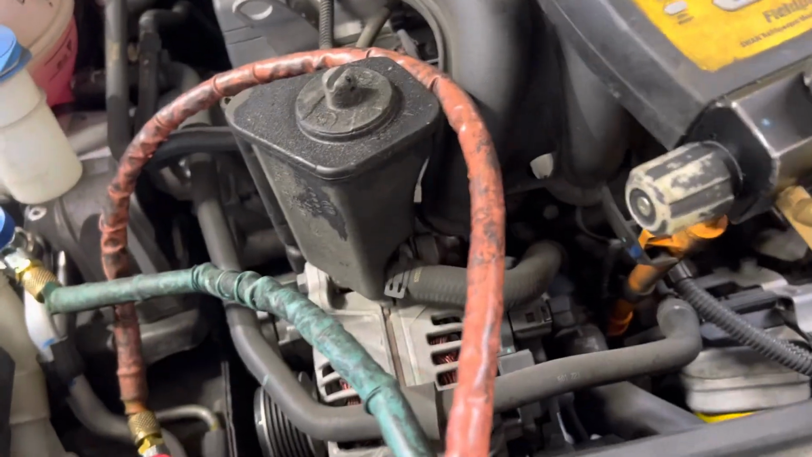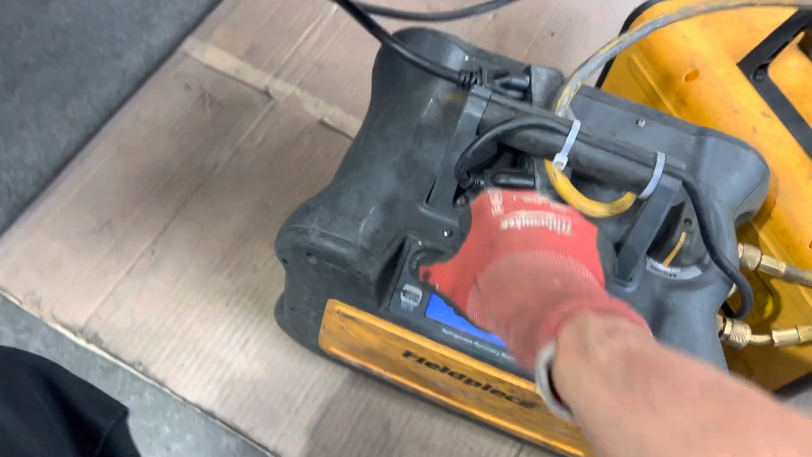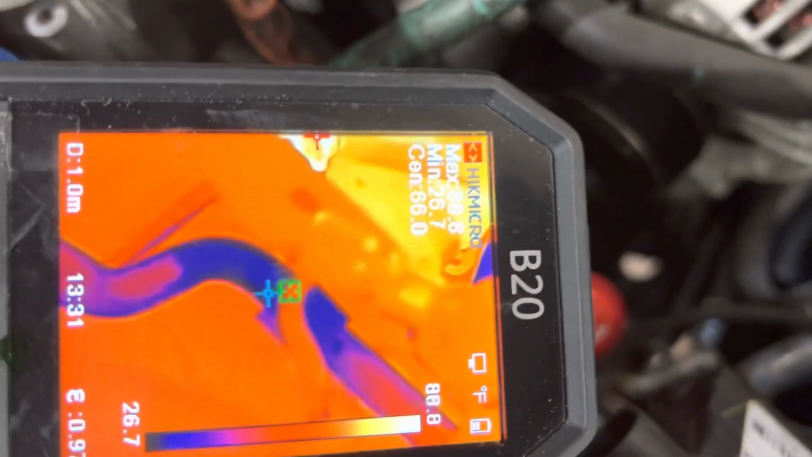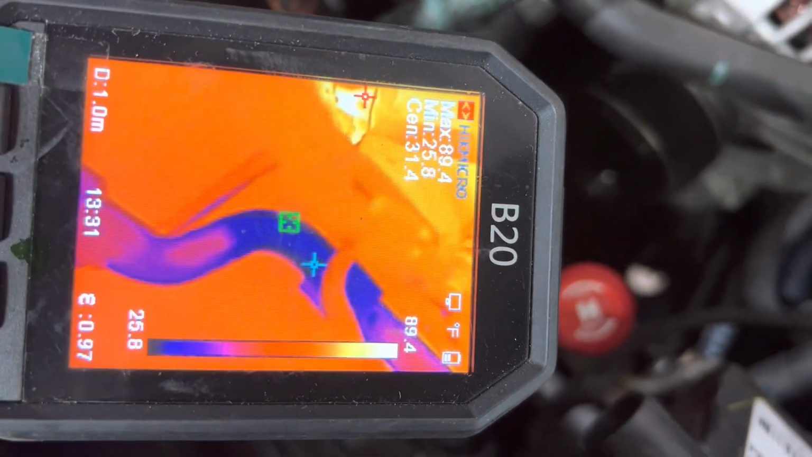So now I'm going to open up the high side too, because I'm down to almost nothing, and we are going to pull a little more refrigerant out. As you can see, we're up to 101 psi now inside this tank, so we should definitely see a temperature difference. So let's go back here and let's look down here again. You see our minimum temperature, 26 degrees Fahrenheit.